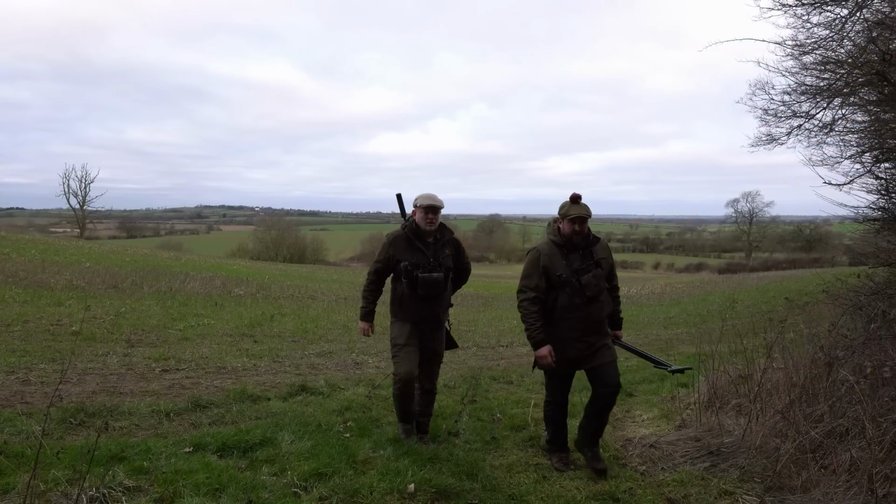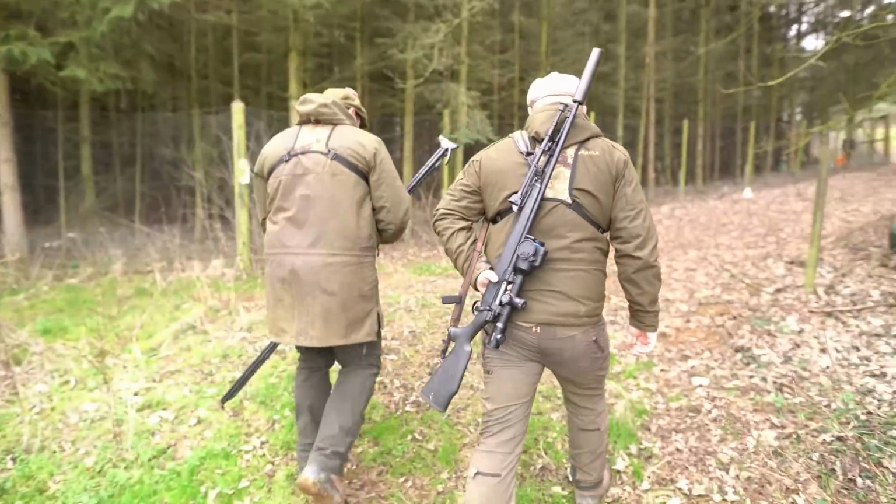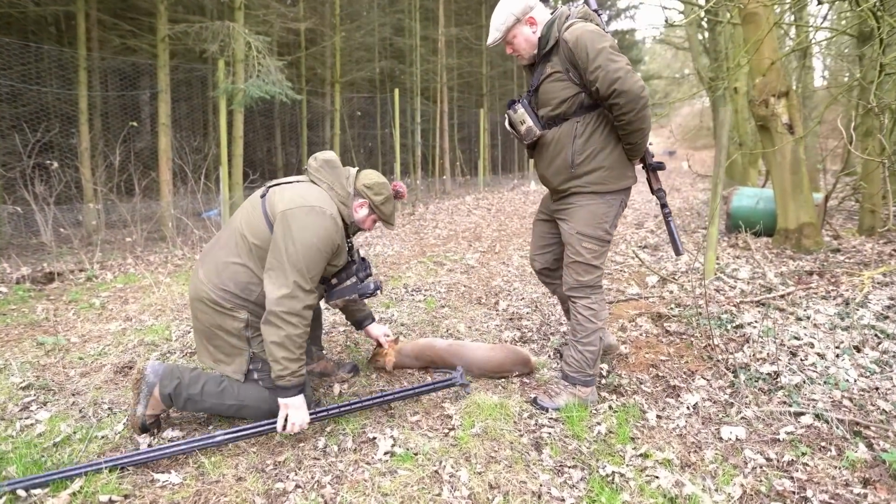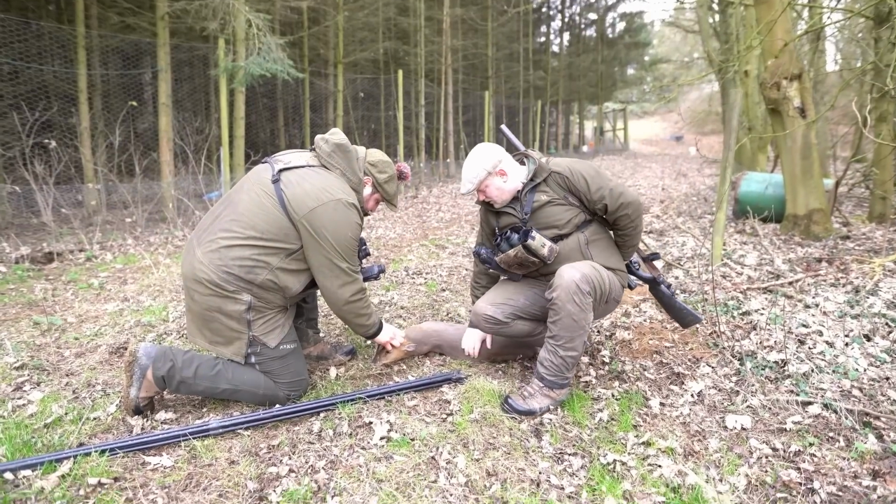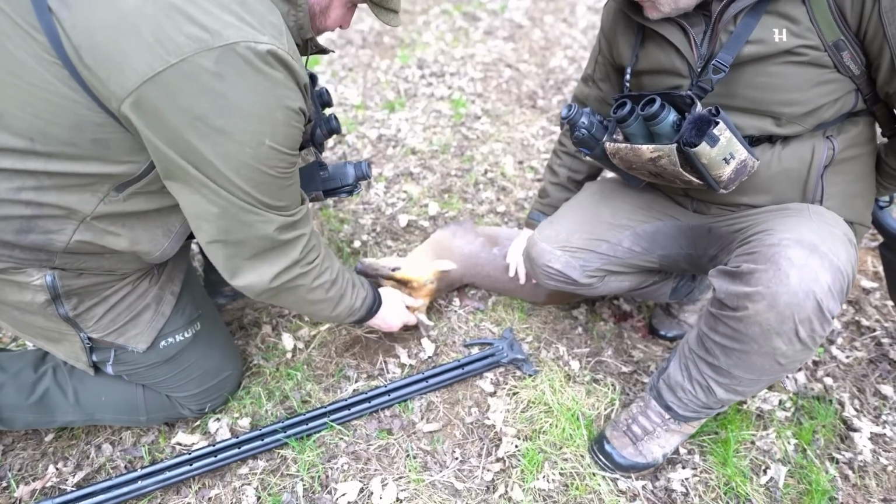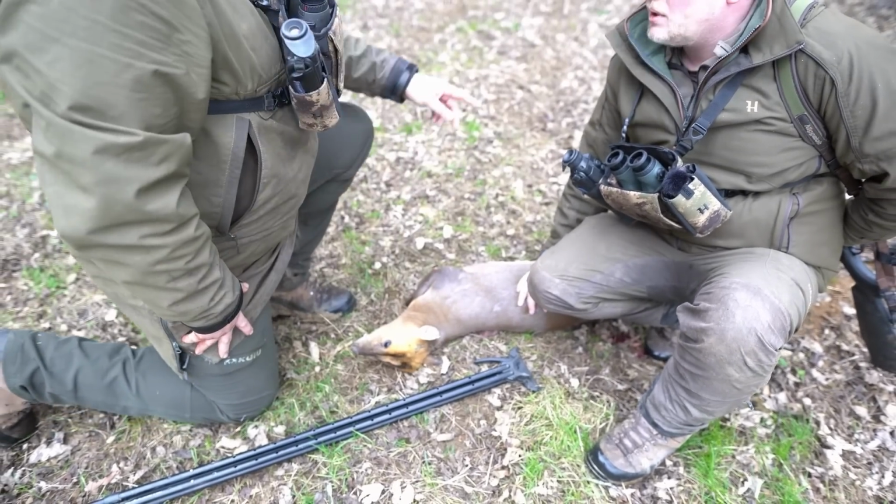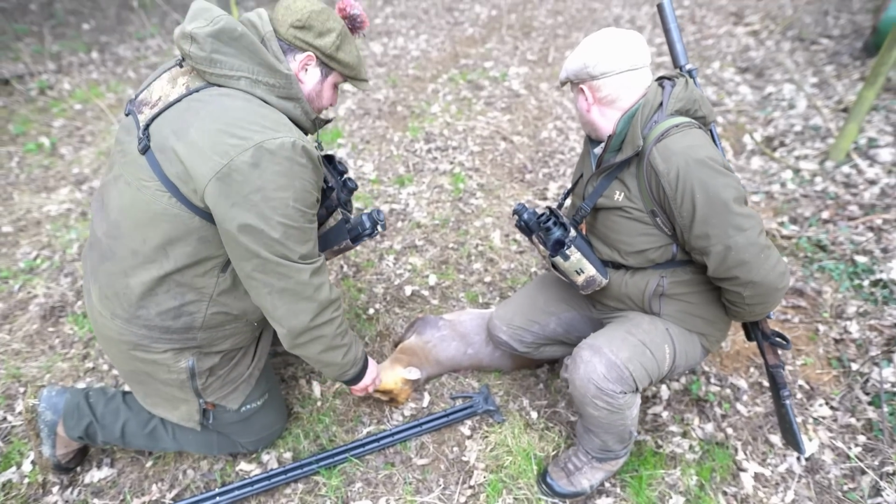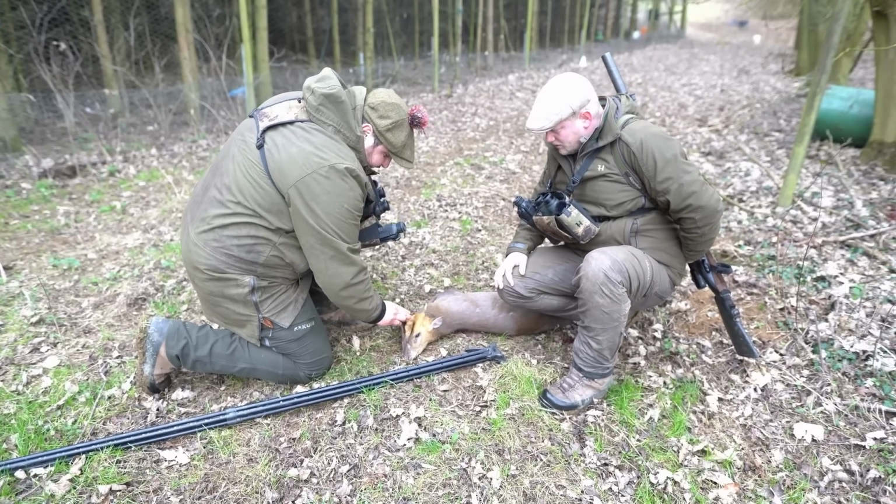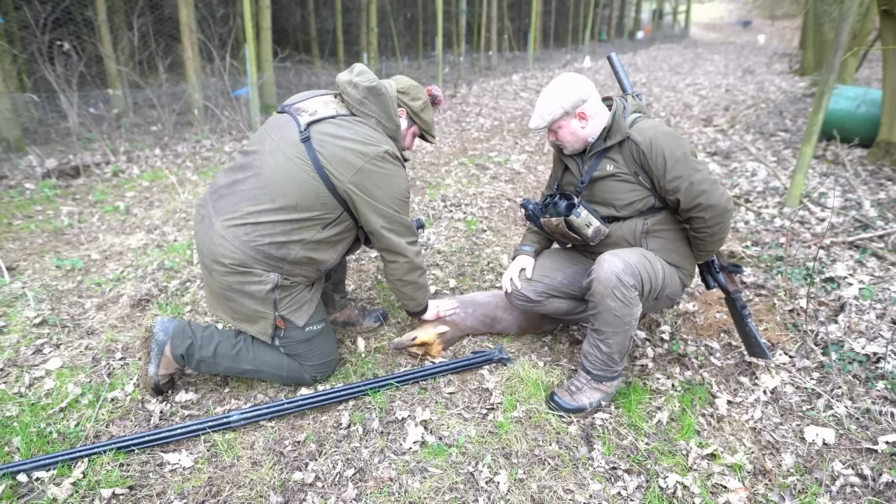There we go, mate. See if he's as old and gnarly as I thought he was. All right, great. Great old buck to shoot, look. Good old, gnarly looking buck. Good shot, perfect heart shot there, mate. I mean, what's he done? 3 yards, 4 yards? About that. So yeah, mate, well done. Good one to shoot. Gnarly old thing. Well done. Good condition again. He'll eat beautiful.